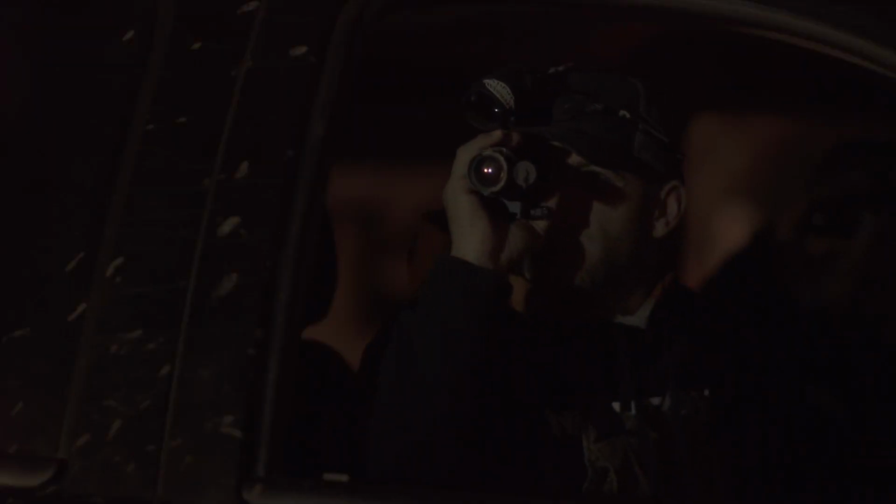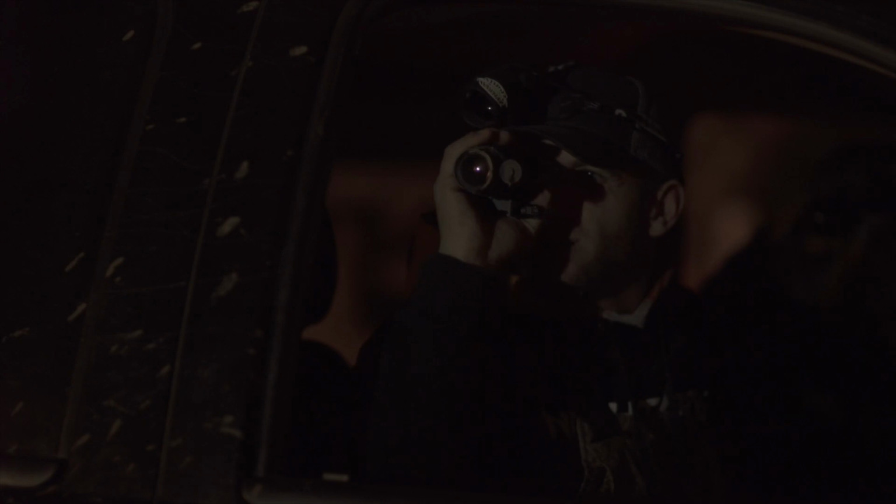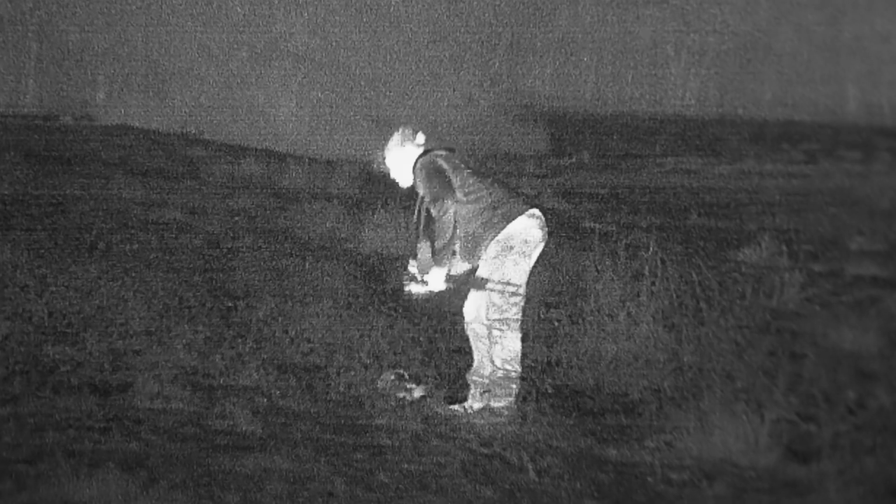So we decided to slide in next door since we knew one was close by. What we didn't expect when we got there was to have one of the most amazing encounters we've ever had with a bobcat to date. Almost immediately, this cat shows up and literally walks feet from us to get to the call.